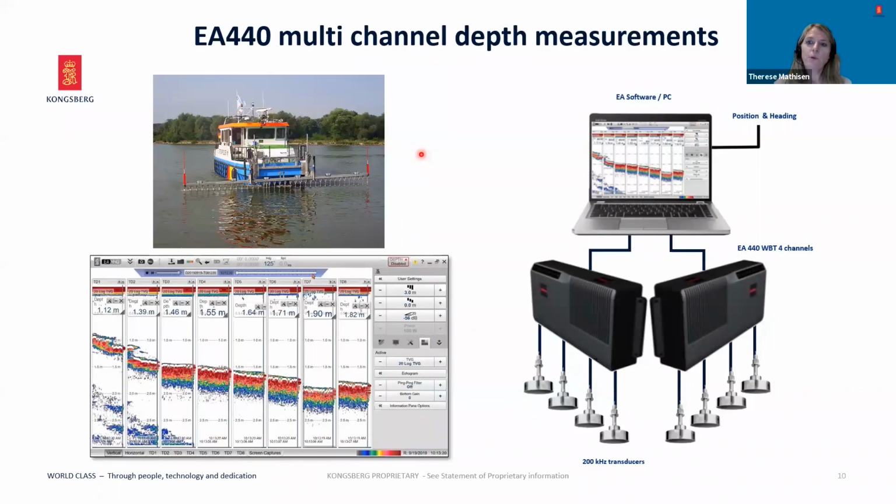The ability to deploy up to 8 transducers means that a single EA440 can be configured for simultaneous depth observations at different locations of an installation, e.g. on a boom to measure spot depths across a wide swath.